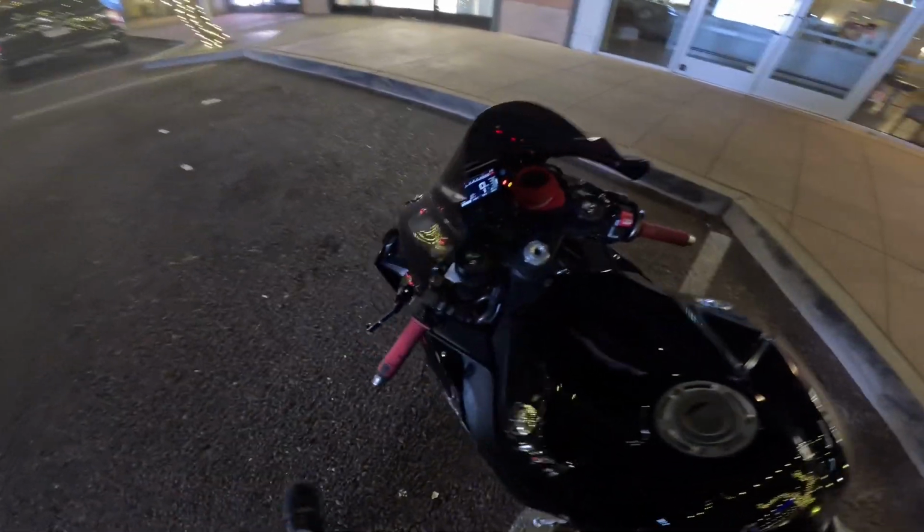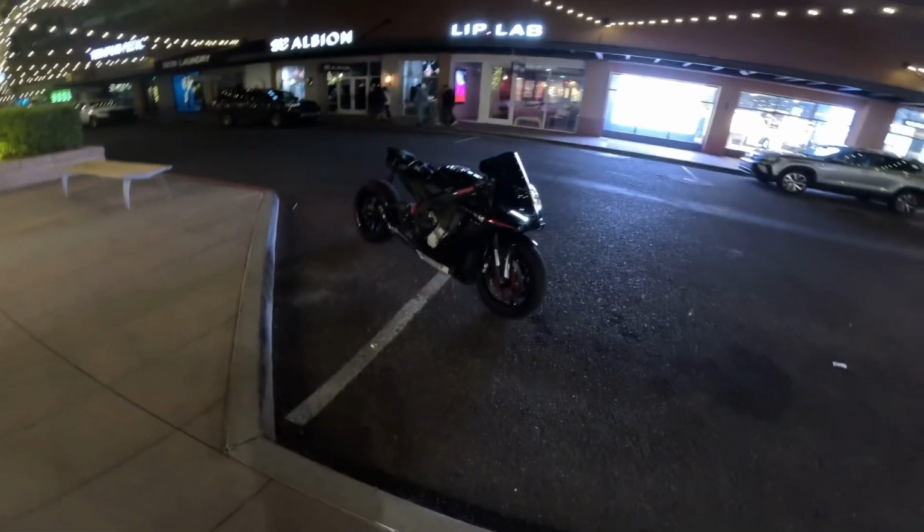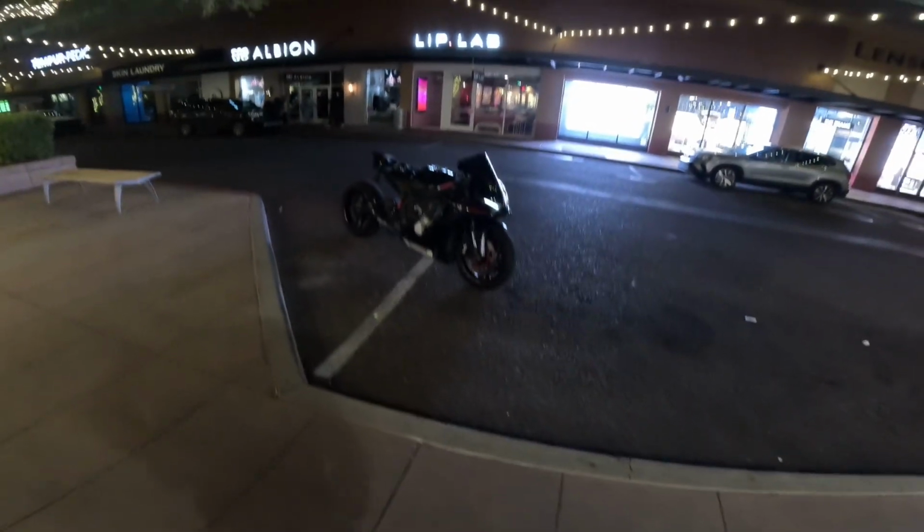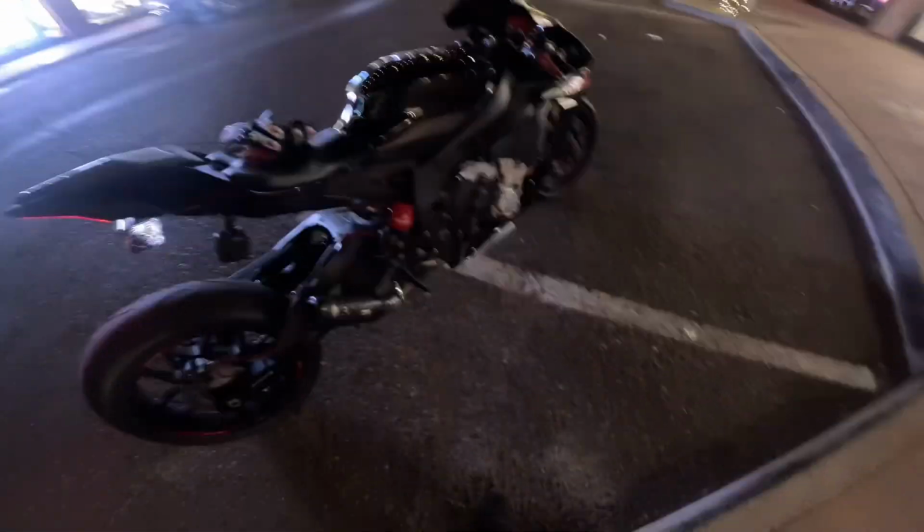Anyways, this is my Yamaha R1. I don't know how much I'm gonna cut out. This is stupid. But in Scottsdale, Arizona, here we are. Absolutely lovely day in Arizona. Beautiful, beautiful day.